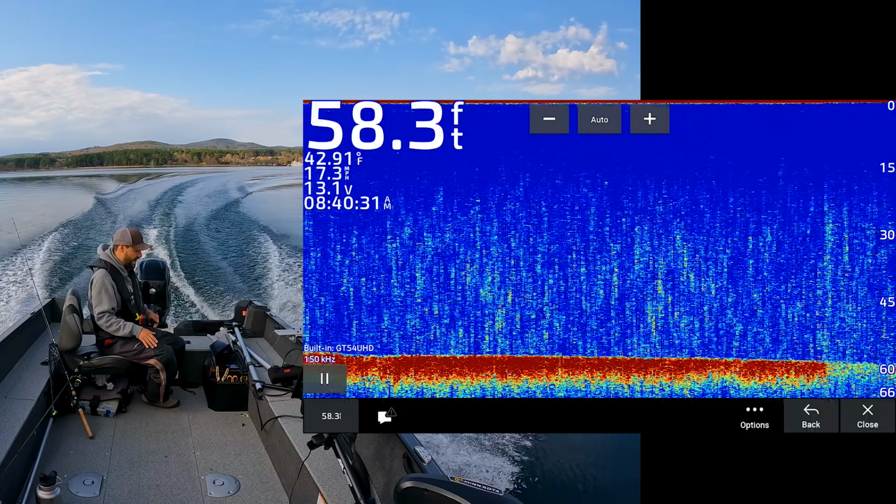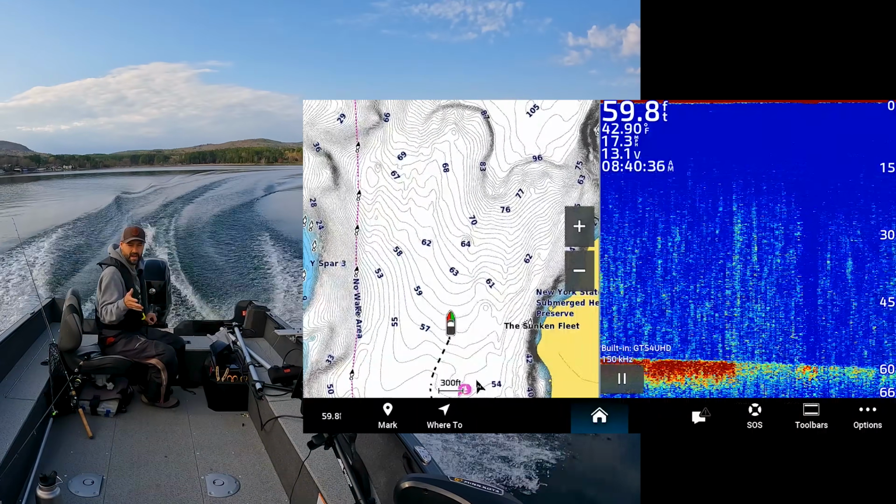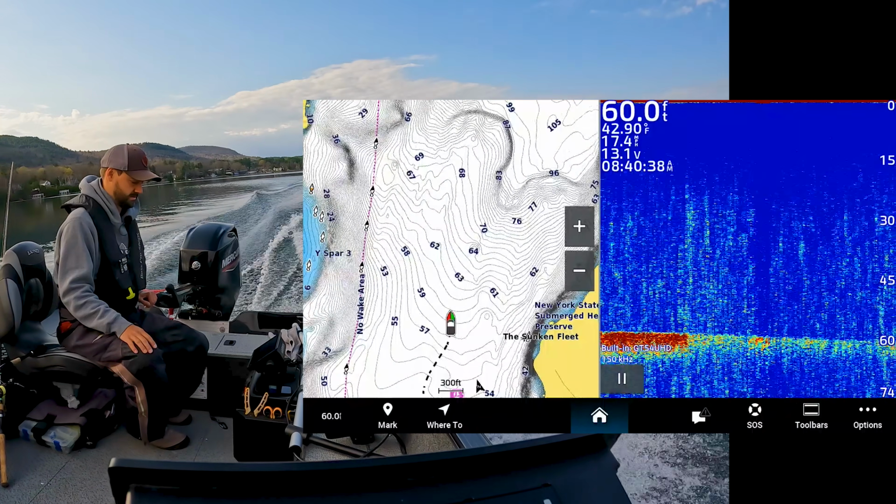Making my beam width a little wider because I'm just searching. I'm not looking for an exact fish. And I'm not looking for lake trout. It's a common misconception. I'm looking for bait.